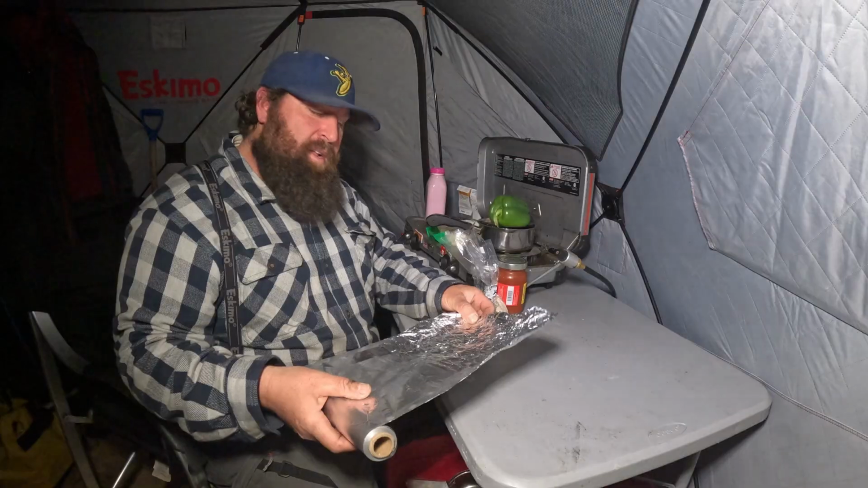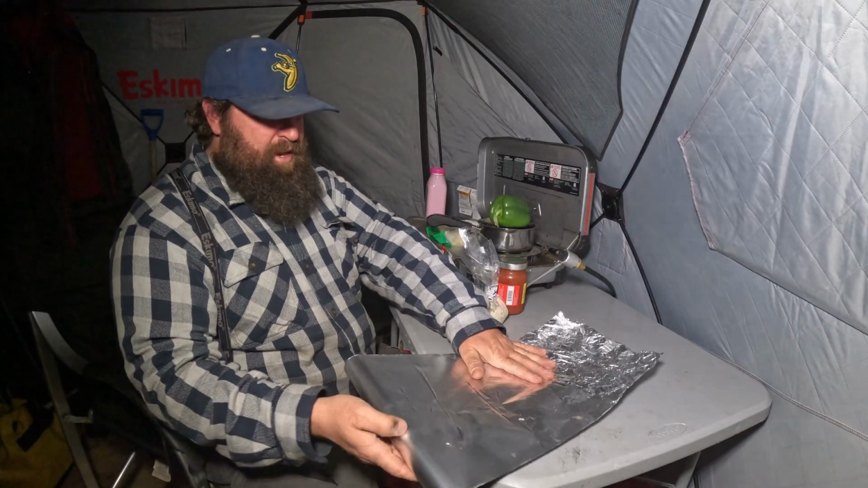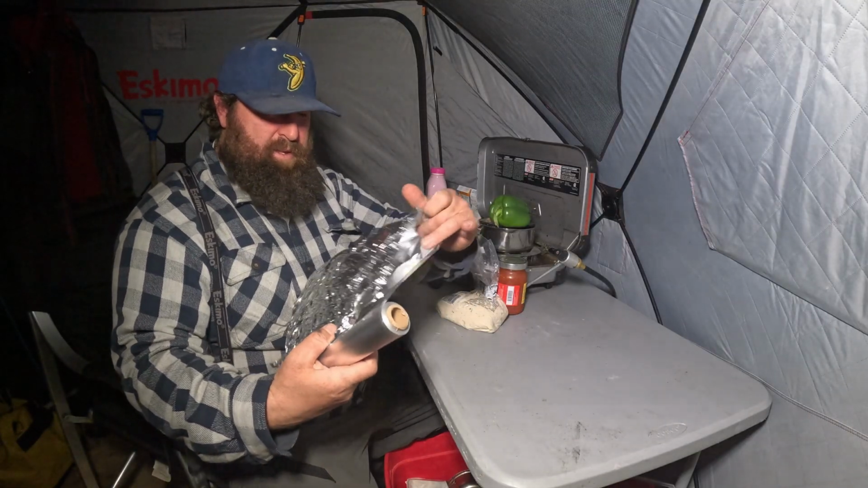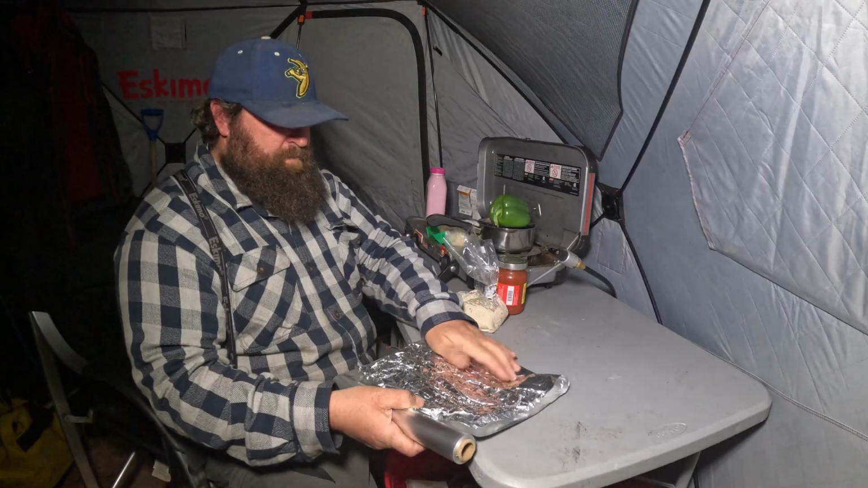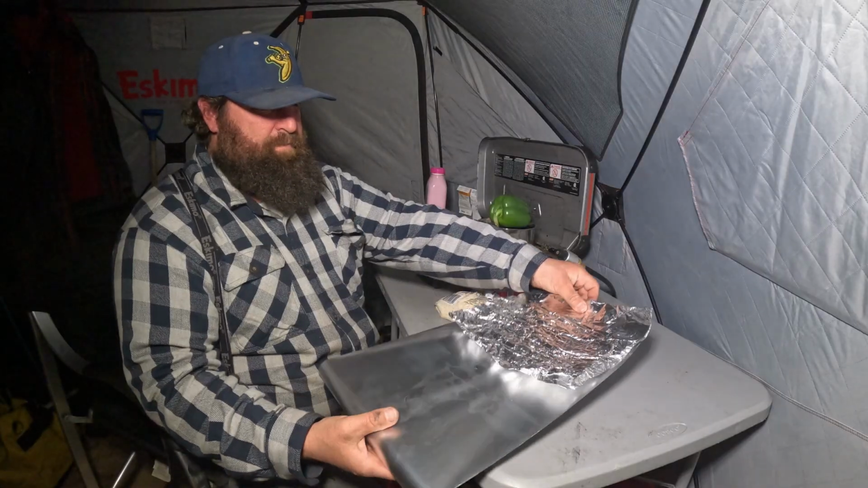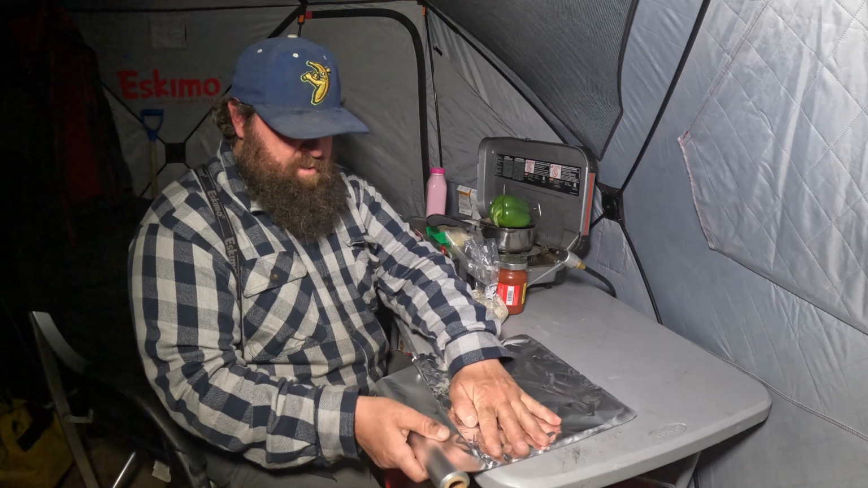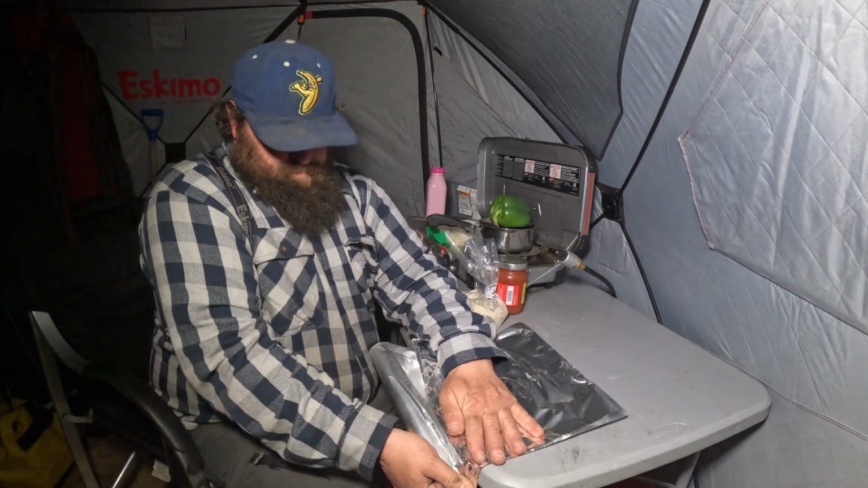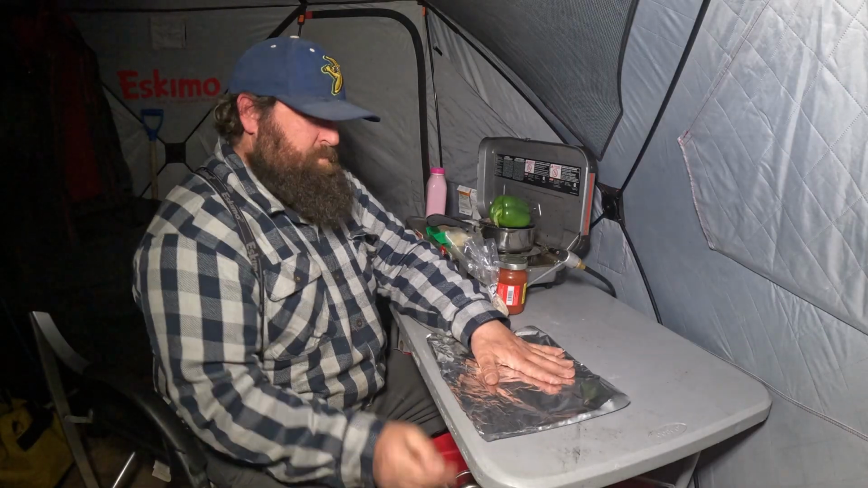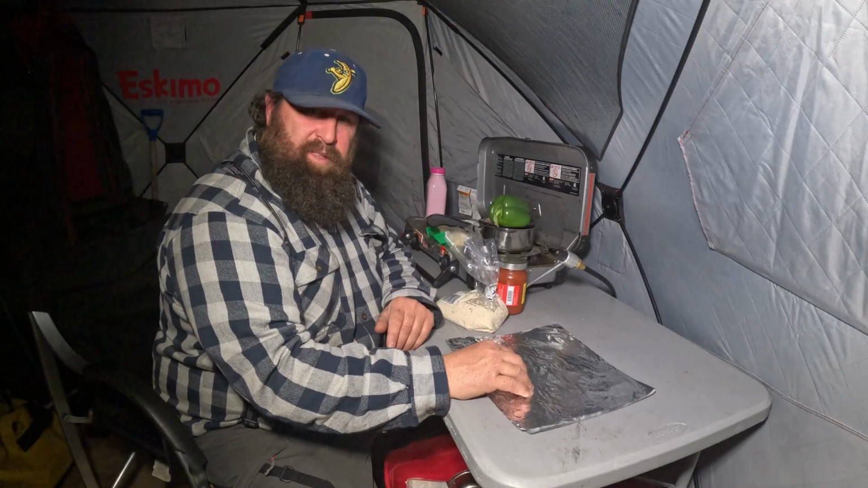So I don't have a stone for that little oven or a small pan, so we're just gonna make one out of this tin foil, something to support the pizza and pizza dough. Like a little tray. So that's going to be our pan. That's a little big, so I got to go a little smaller than that with the pizza.